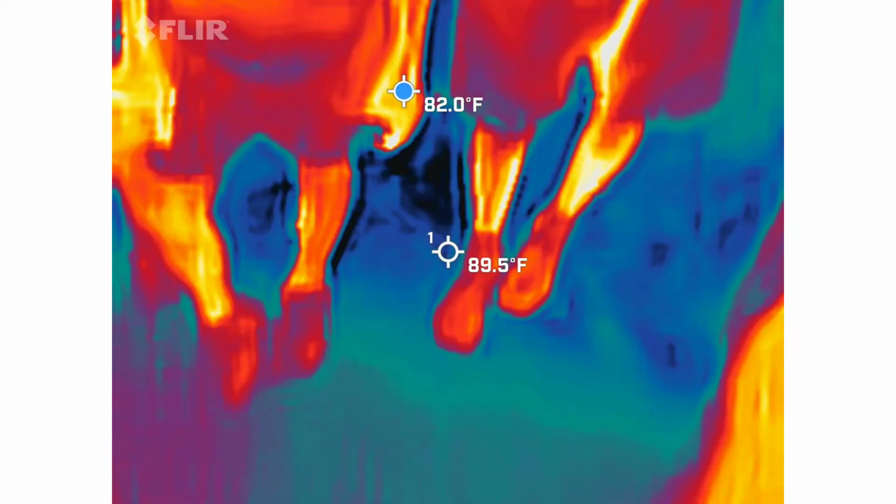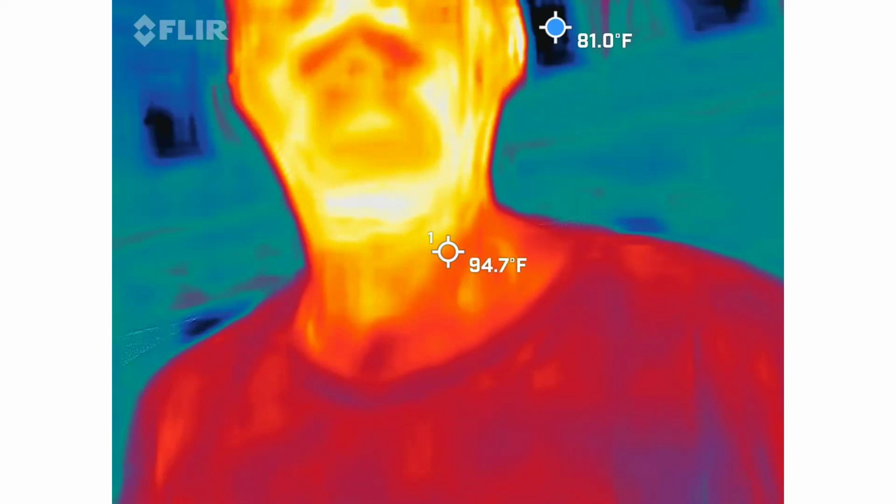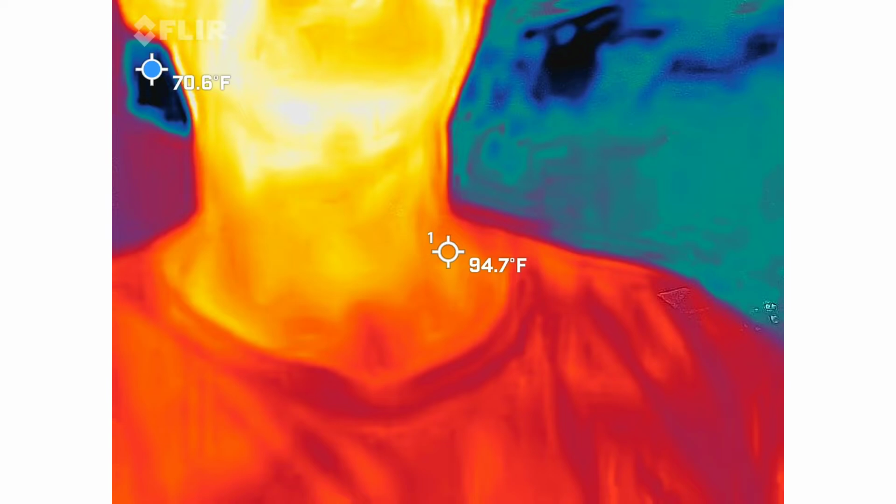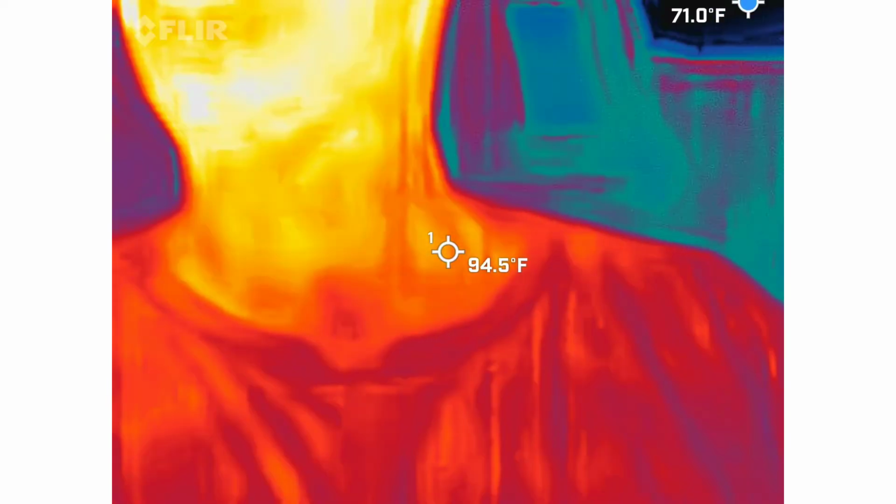Working. So first and foremost, this is a thermal imaging camera. Why would I want this inside of a ghost hunt? Come on, it's interactive, guys. You can answer. Who said cold? Cold spots. That's what we're looking for here.